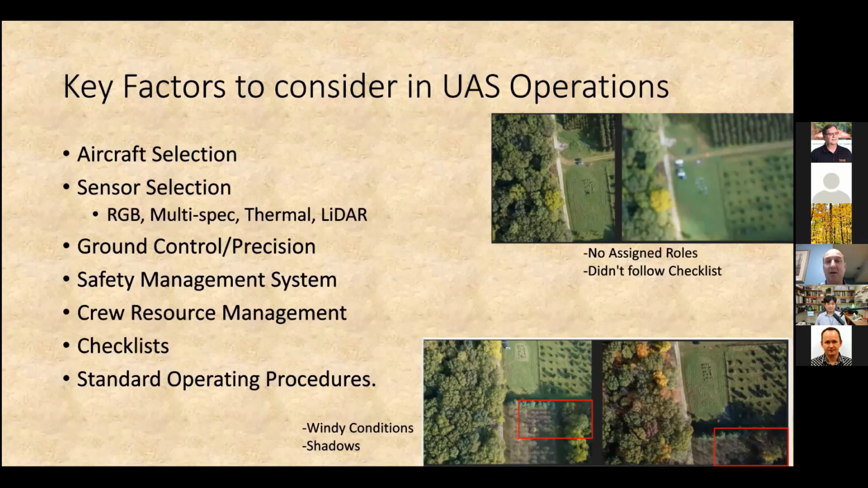Of course, thermal, the Ultra has a thermal band on it. I'm going to show you a mosaic that I created from that. And of course, we talked about LiDAR. I'm not going to talk too much about LiDAR here. I'm going to focus more on the imagery side of things.